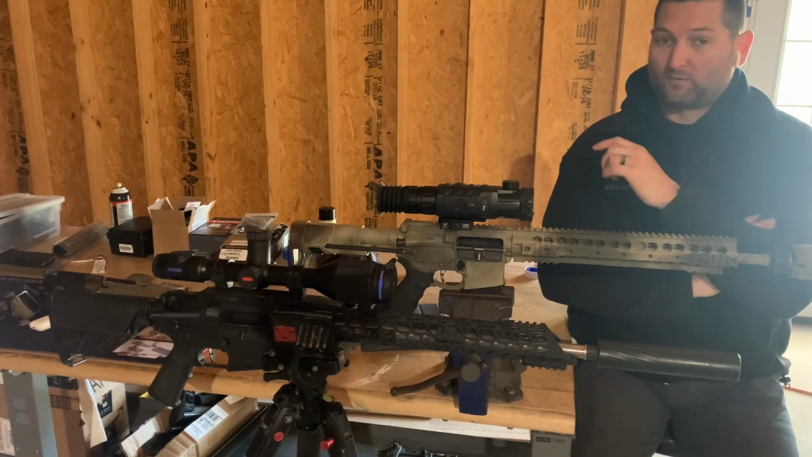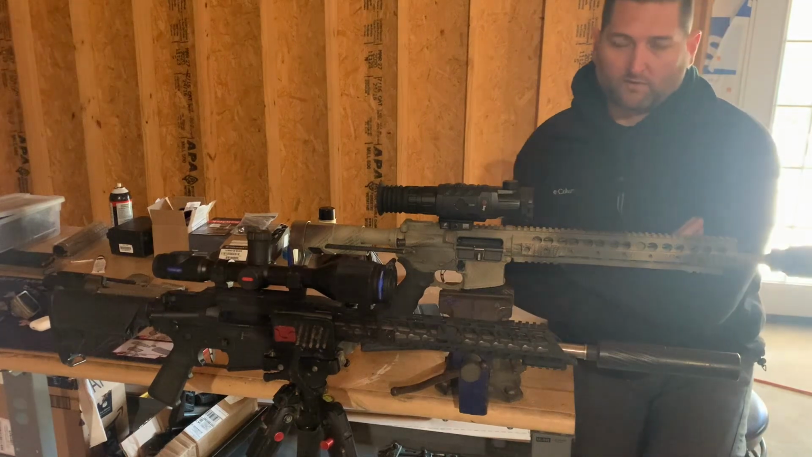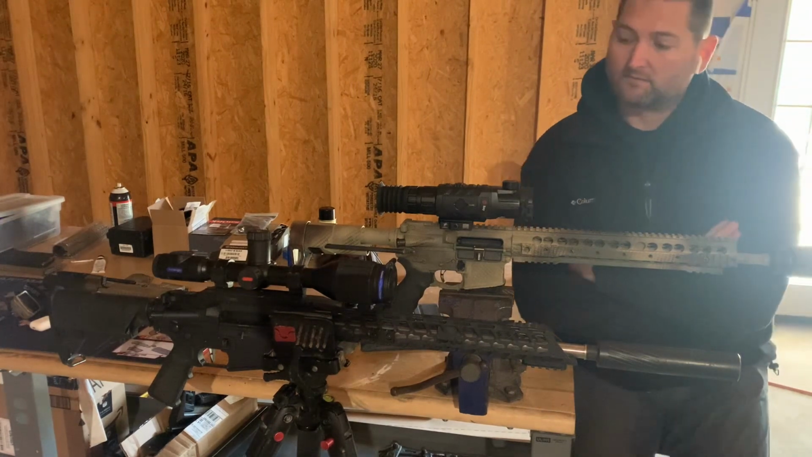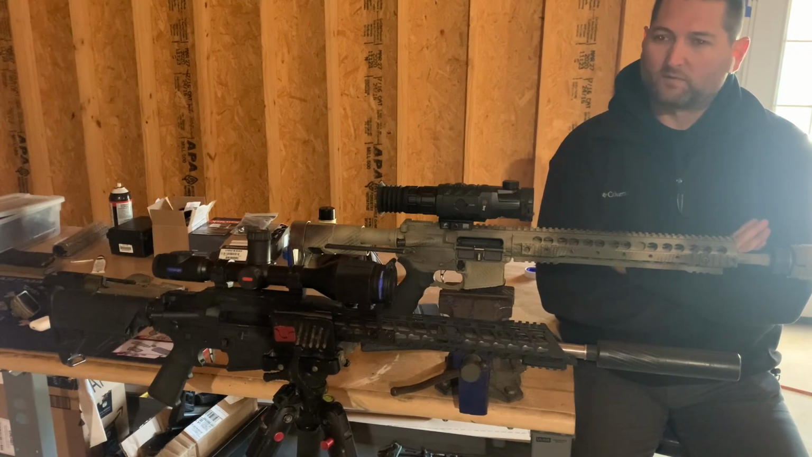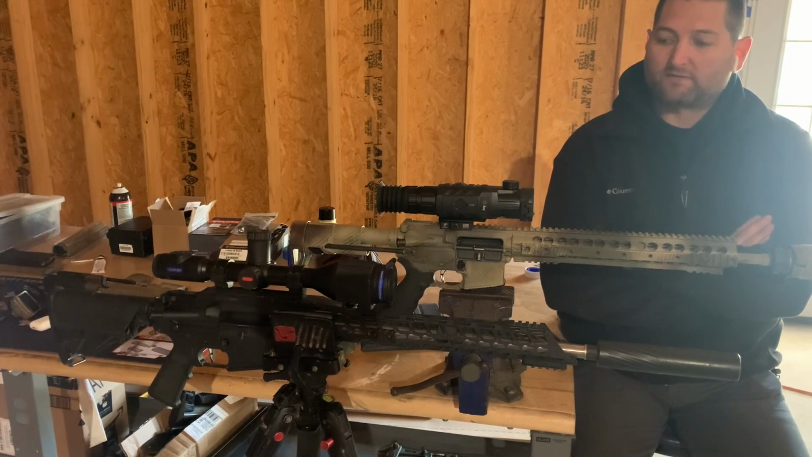I still have a lot more tests to do. I want to look at some long range stuff and get out to the 200, 300, 400 yard ranges and see what kind of detection and identification range it has. I know some people are saying it has identification range out to 600 yards. That's hard to do with any thermal, but we're gonna see. But that's just my opinion, my side-by-side review.